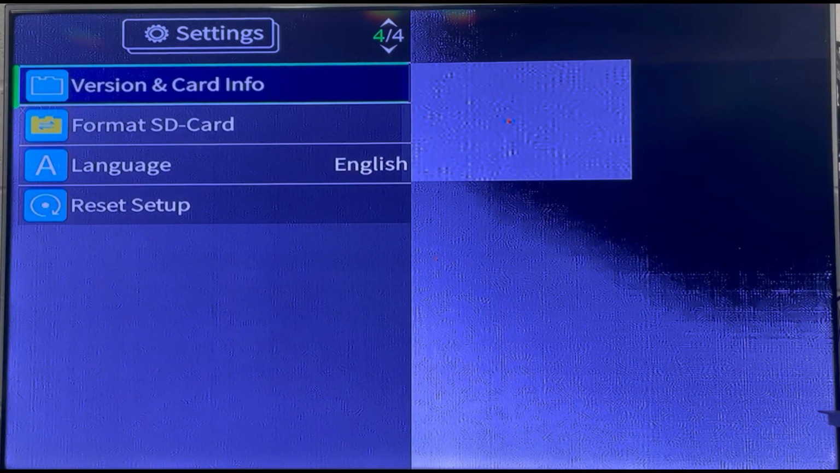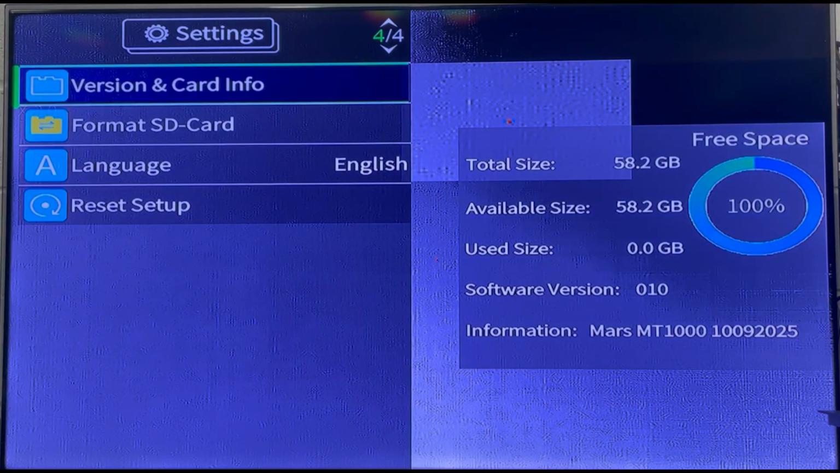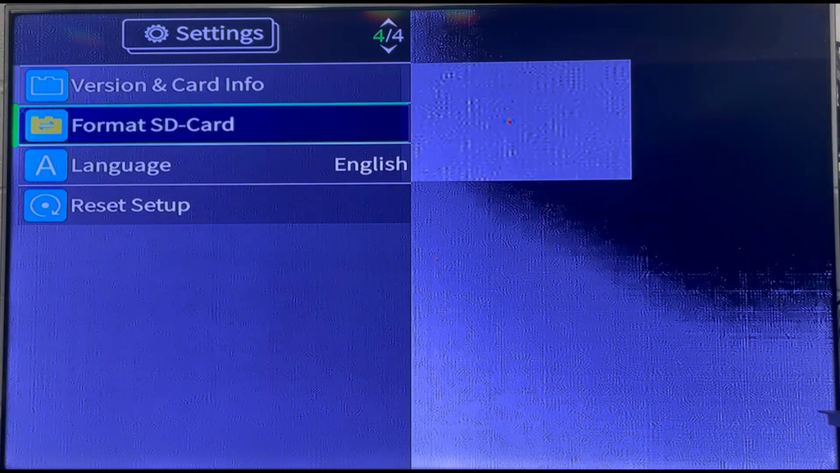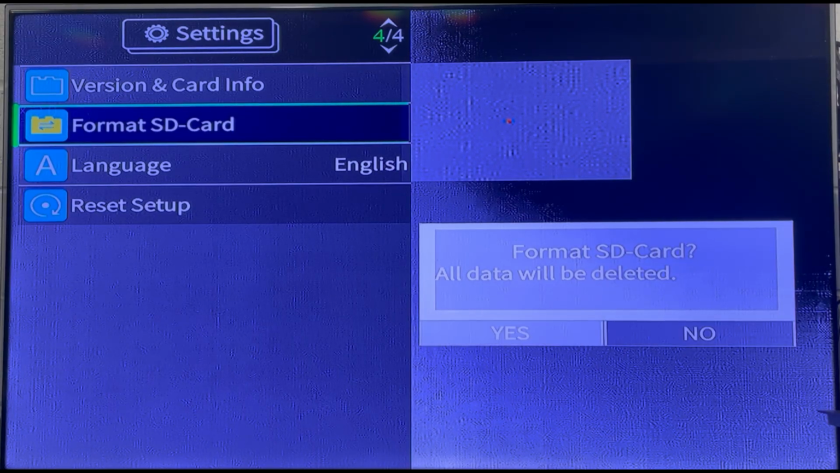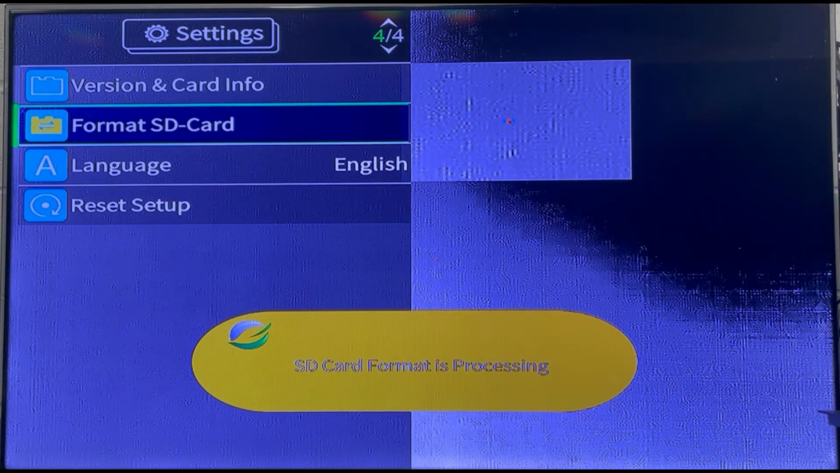Version and card info is where you go to check if your software version is up to date and how much space you have left on the SD card for recording. Format SD card is basically a reset of the SD card itself. All the data gets deleted and the SD card gets programmed to factory specs.